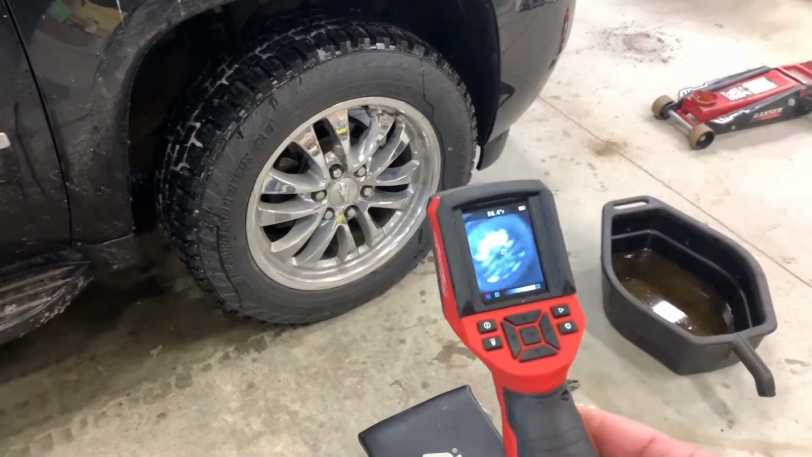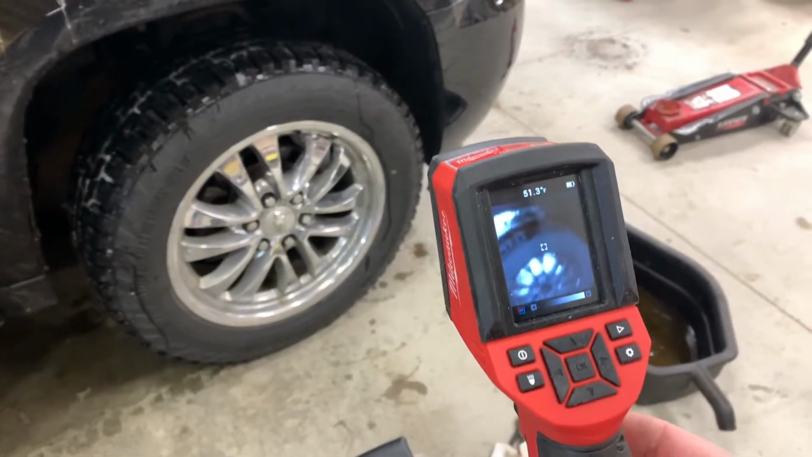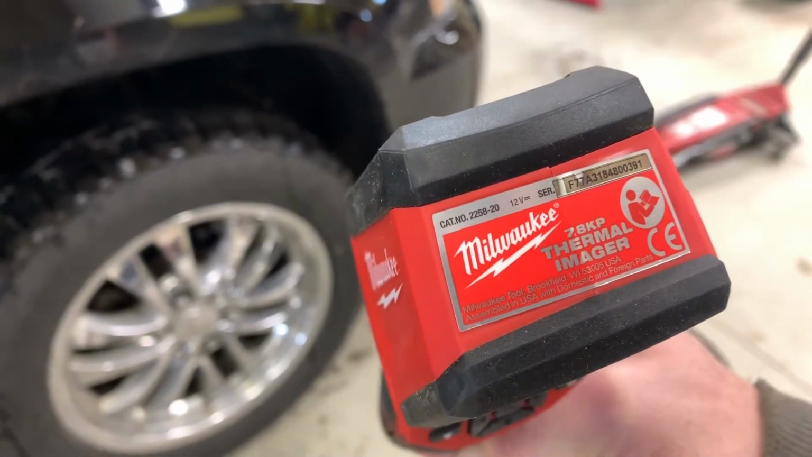Alright guys, I just wanted to do a little review on a cool tool that I have. Let me turn you around and I'll show you. I have the Milwaukee M12 thermal imaging camera, part number 225820.